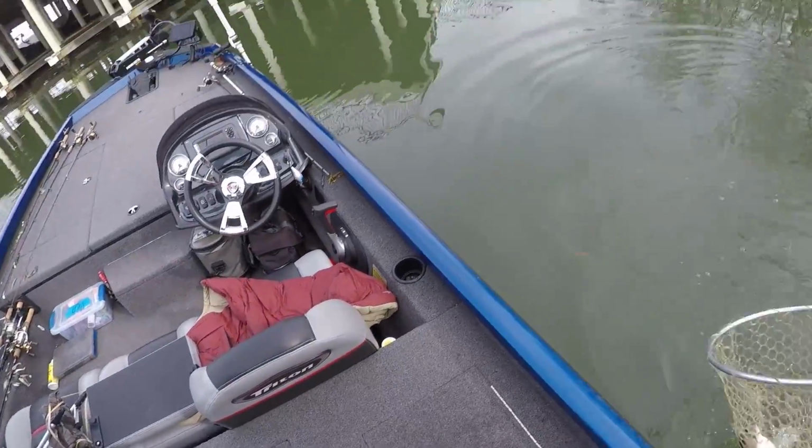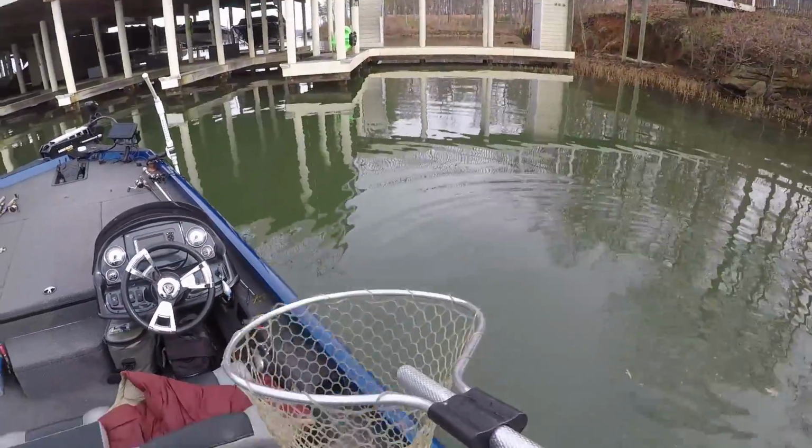That's what you do in the wintertime. You fish, you just try to stay in deep water. You fish rock bluffs or you fish docks, something that gives them a little bit of cover. Get out of there. All right.